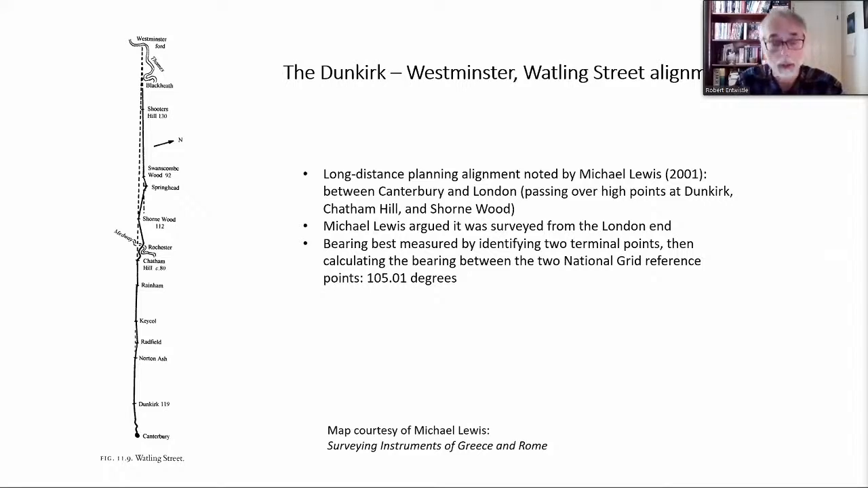Now, I did say that John Poulter was the first to draw attention in a publication to long distance alignments, but Michael Lewis in 2001 had come very close to that concept by drawing attention to the long alignment underpinning Watling Street from Canterbury through to Westminster, in his remarkable book, Surveying Instruments of Greece and Rome.